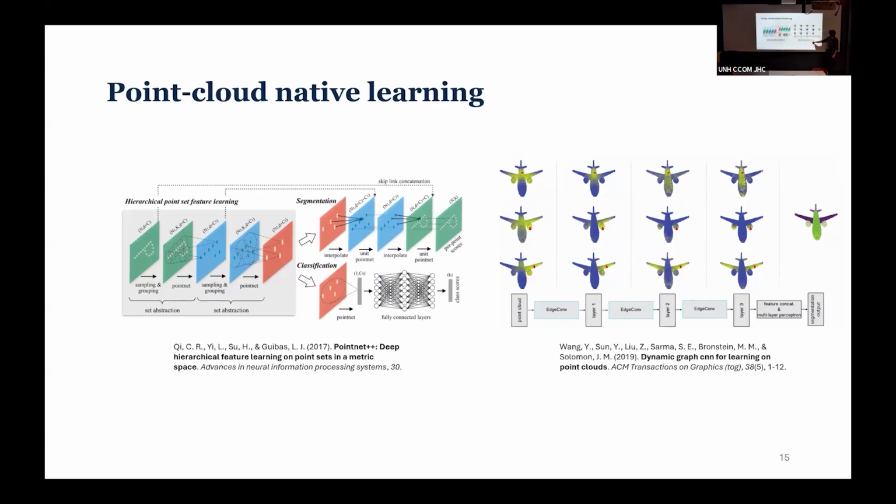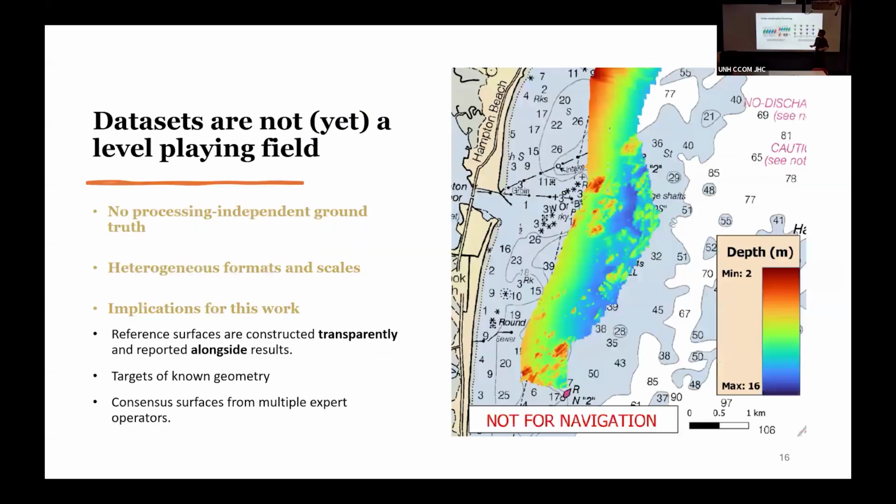The same for DGCNN, Dynamic Graph CNN for learning on point clouds. The idea is you attempt to turn the CNN, or the convolutional neural network layer, into something that can be used on graphs. So it's called an edge convolution. So it turns the pixel-wise convolution into an edge of graph convolution. And that way you can do something akin to a graph neural network.